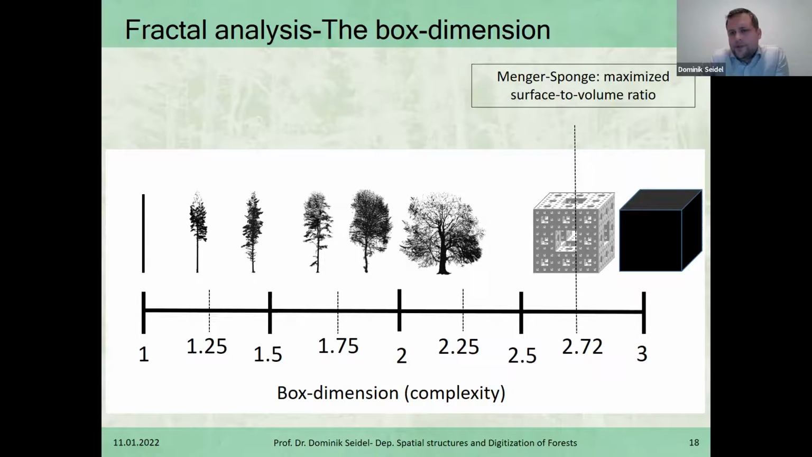The megasponge is an object that has a super large surface area, but a very, very small volume. And he called it a sponge because it has this large surface that could technically hold a lot of water, has a high water holding capacity with a very limited volume. So a very light object with a gigantic surface. It's a mathematical object that you would hardly find in real life. But it has a box dimension of 2.72 that was empirically proven.